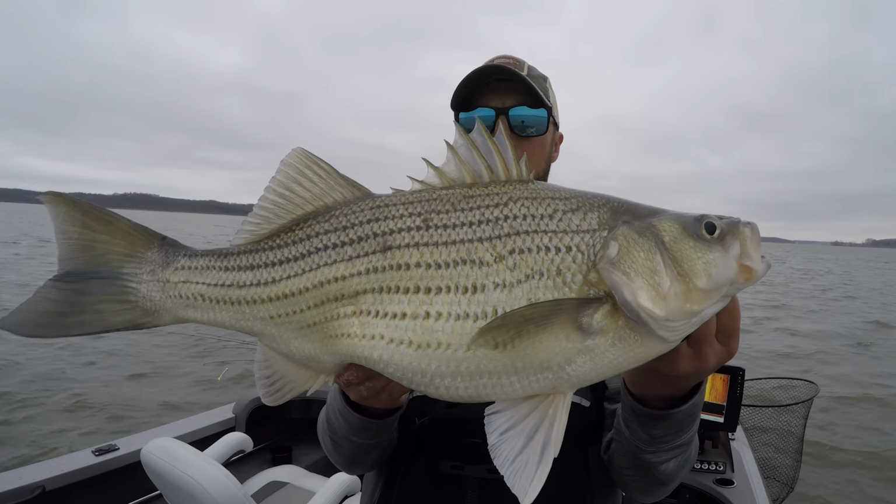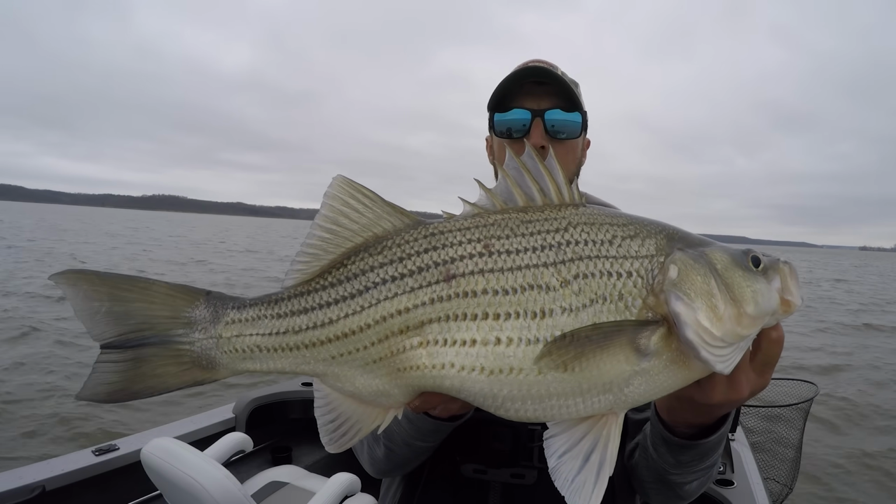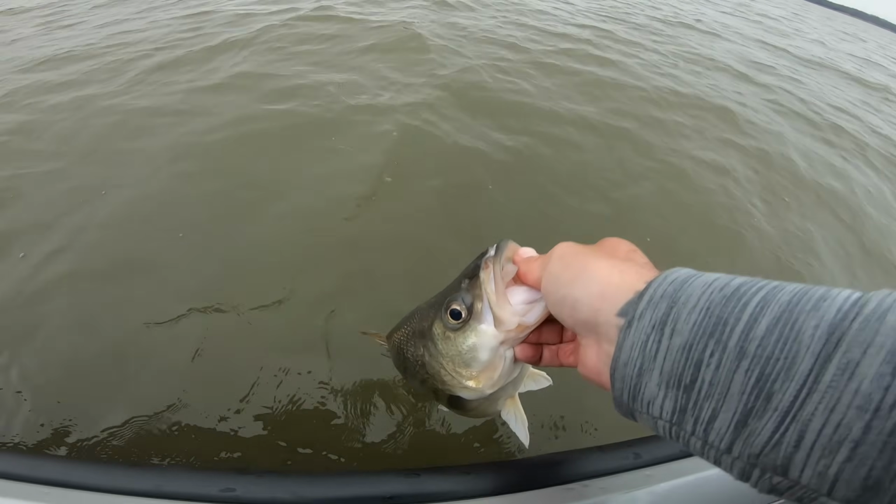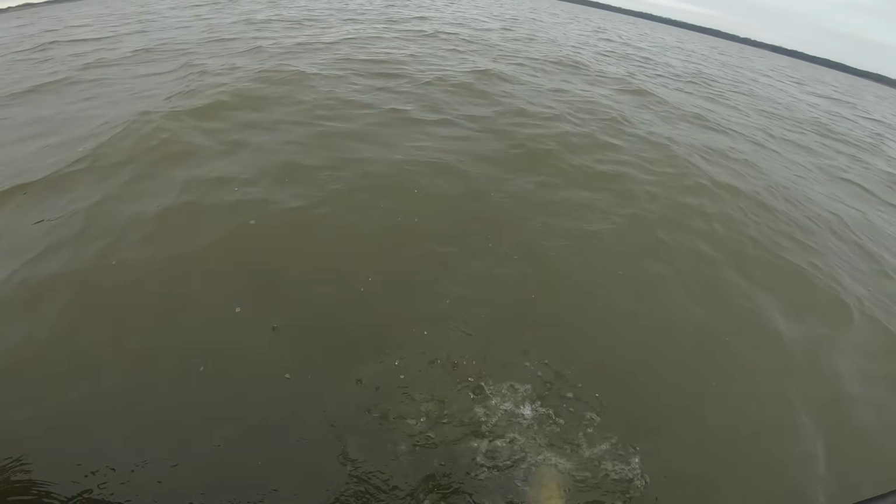That's the April build that I always post about on my guiding page. Just a big old gut. Ooh, let's get her back. Wow, look at the stomach on that thing. Whew. Bye.